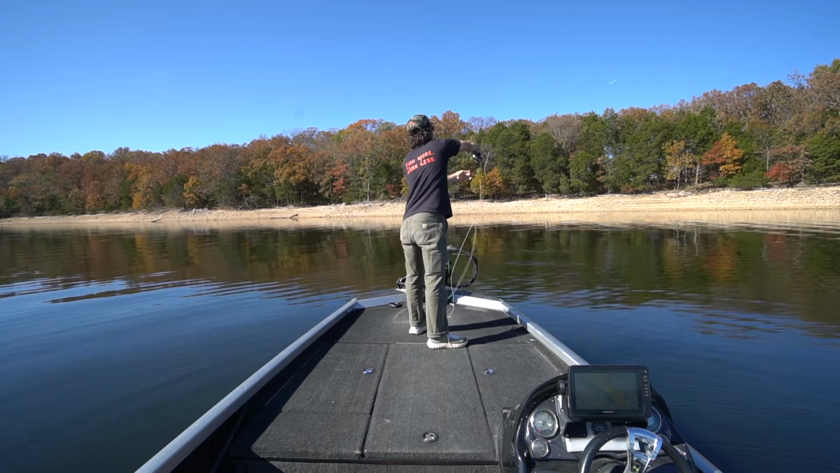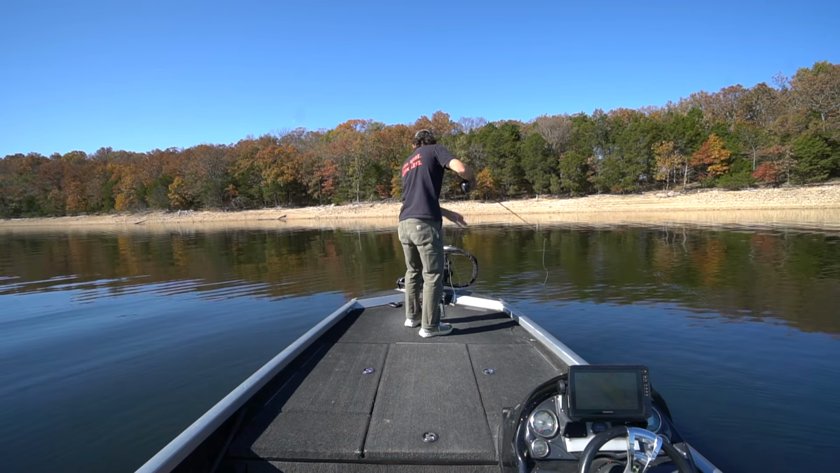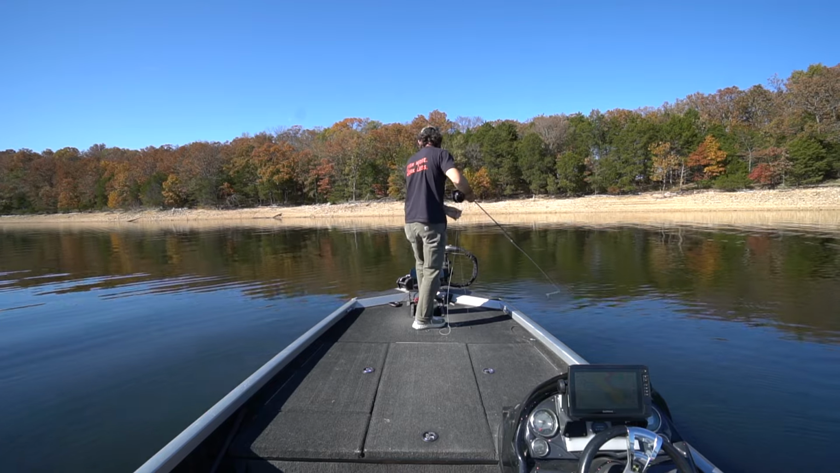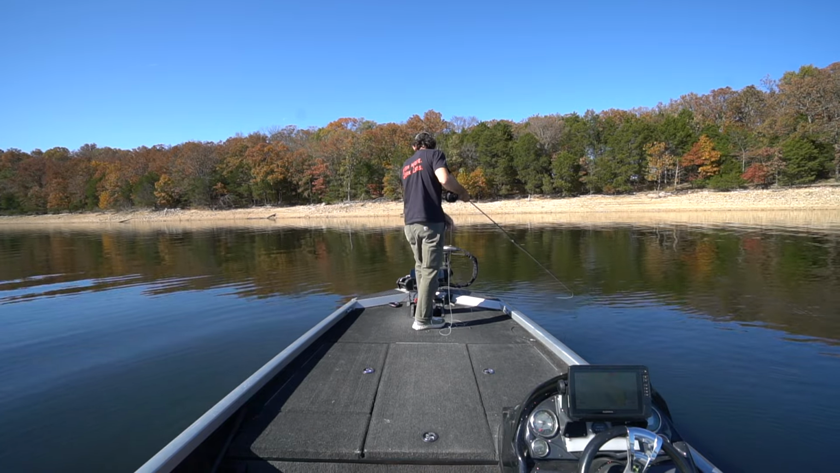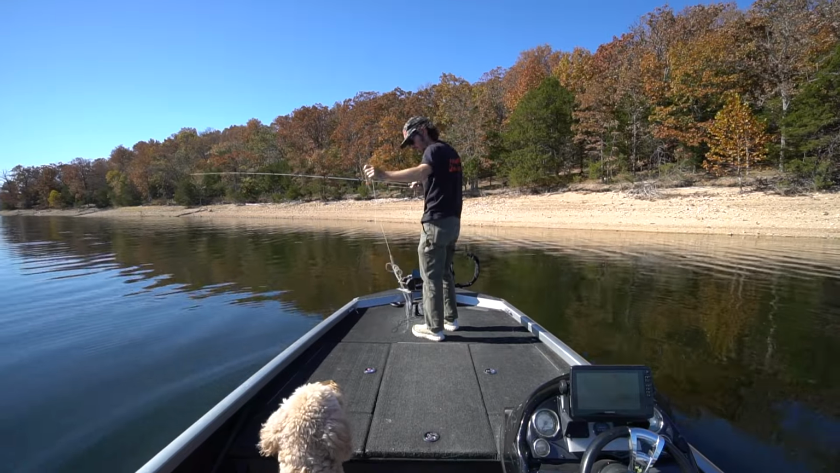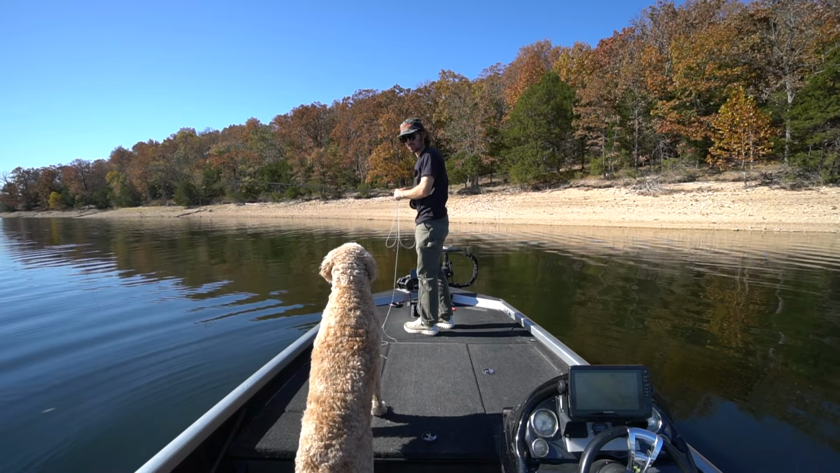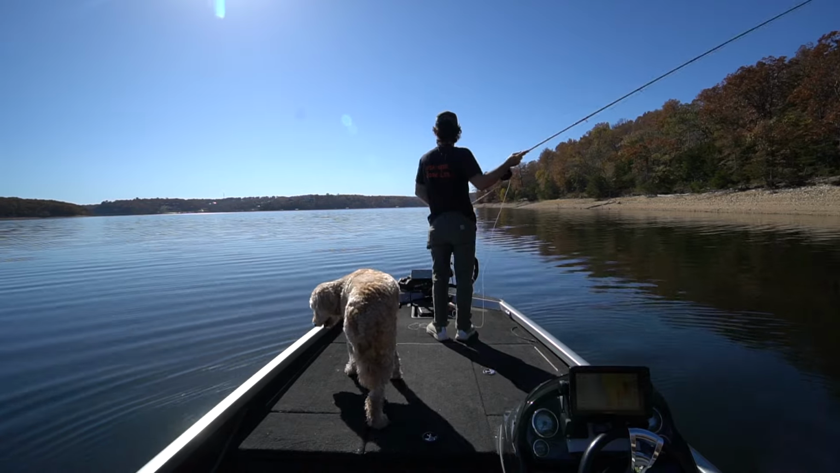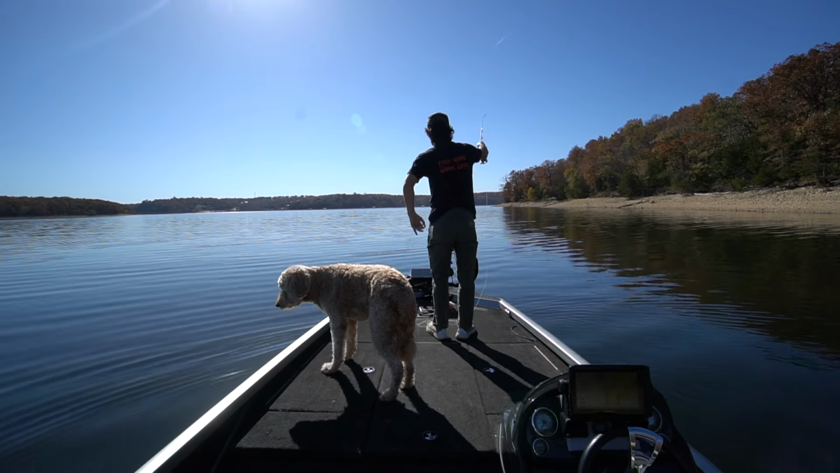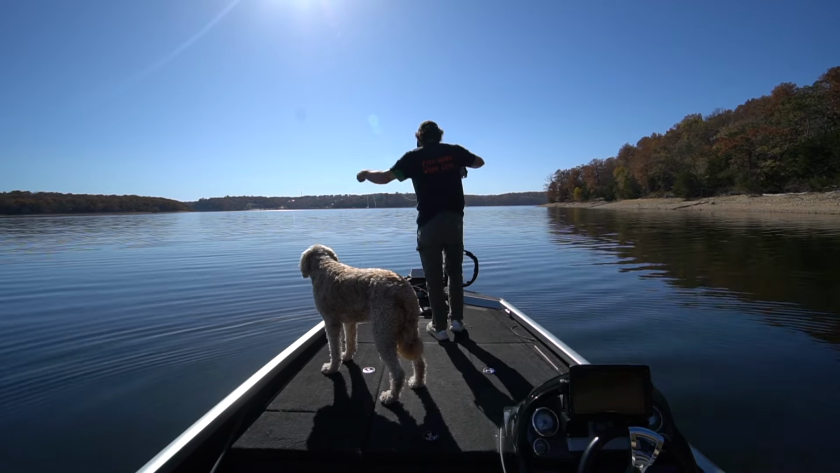Okay. All right, come on. Line looks good. And the fish is gone. Well, that's awesome. Just caught my first Beaver Lake striper on the fly rod, and we weren't recording. Now my line is all messed up.